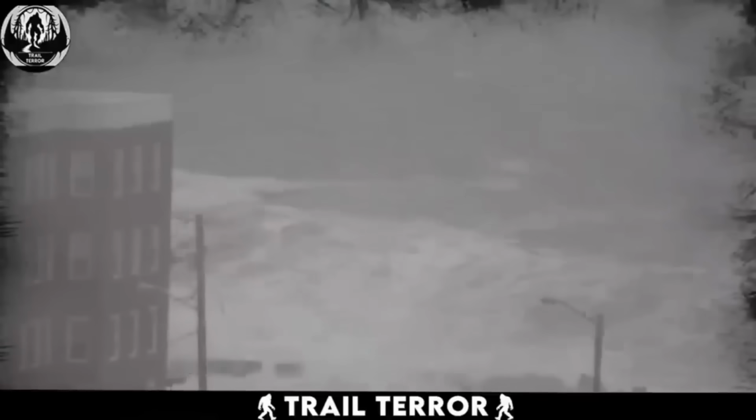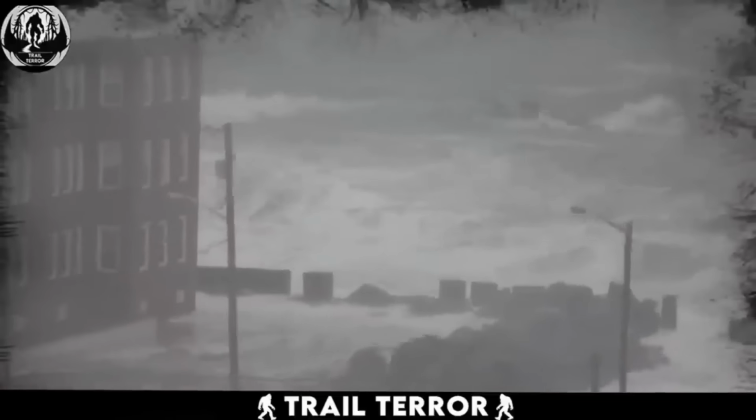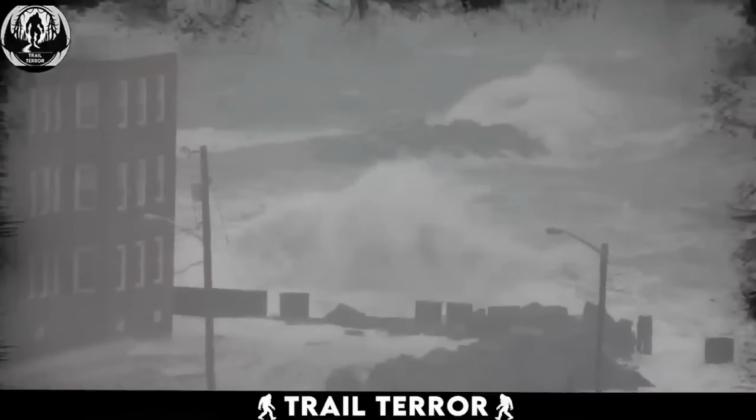Storms are pretty scary to even look at from afar, but imagine being right in the middle of one.